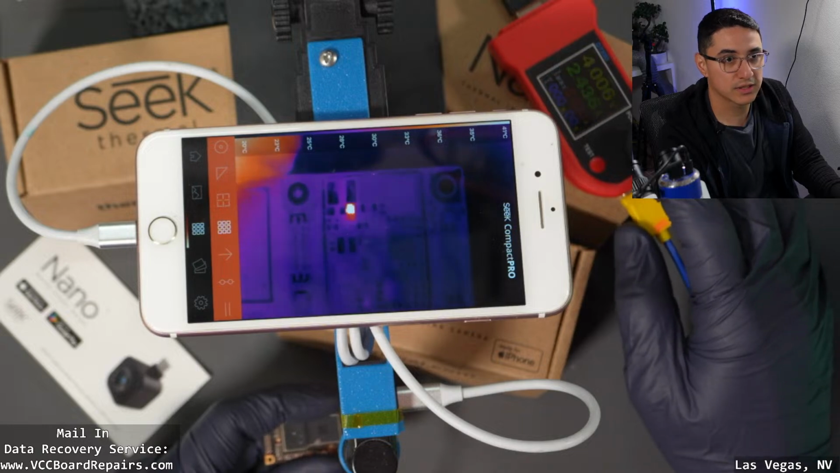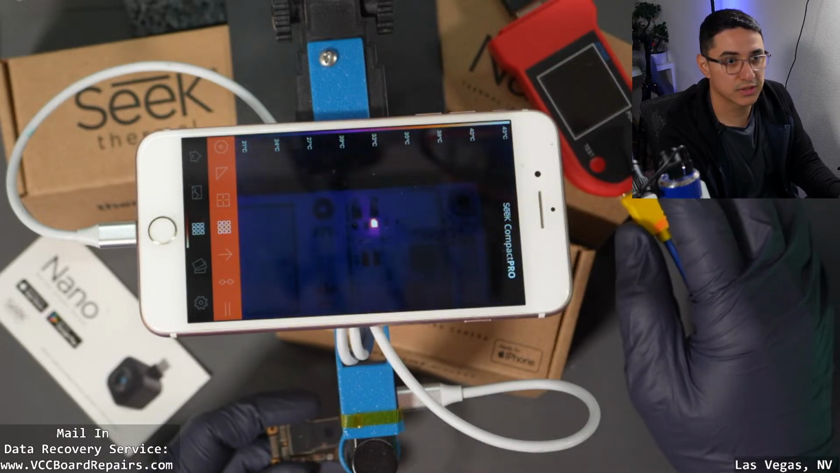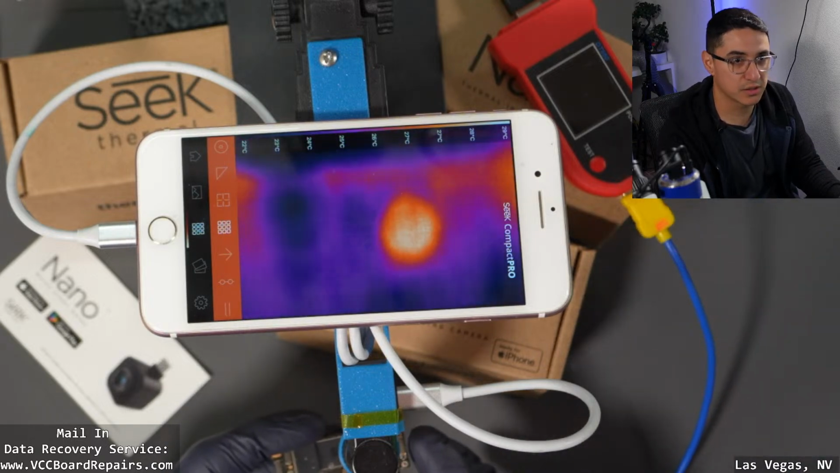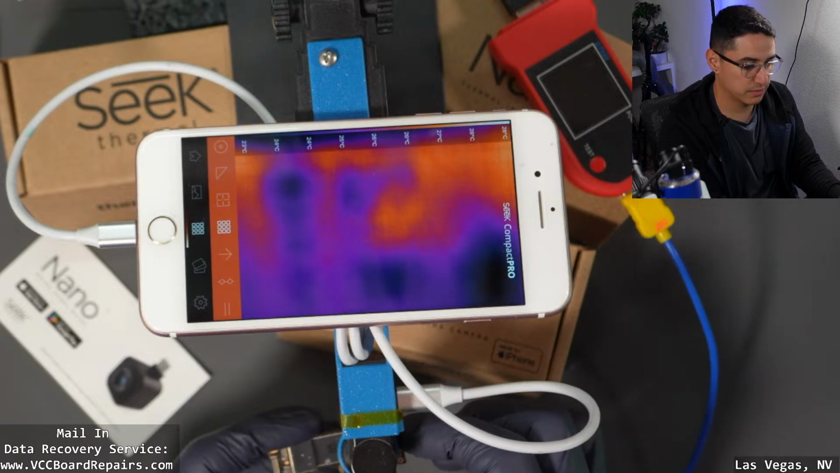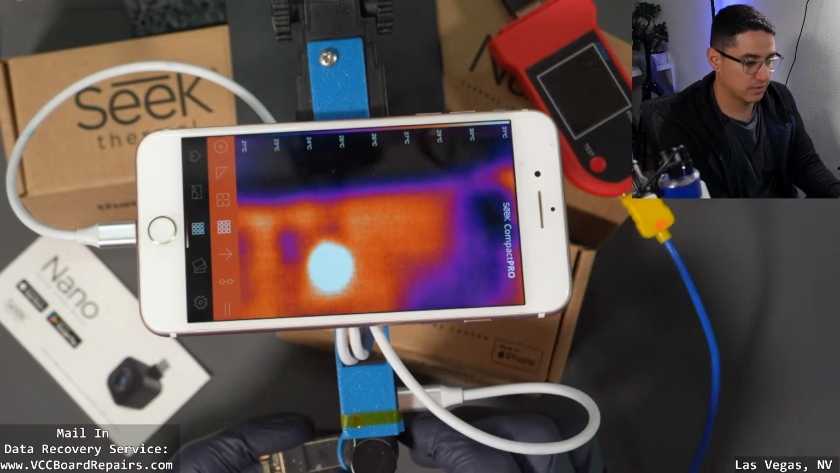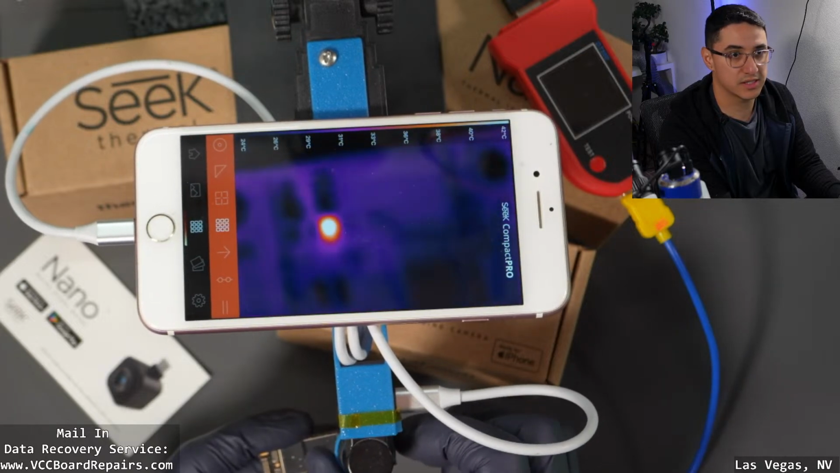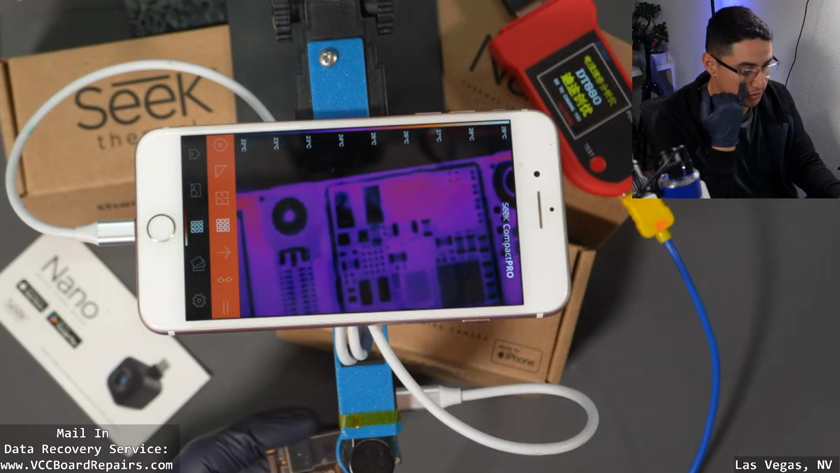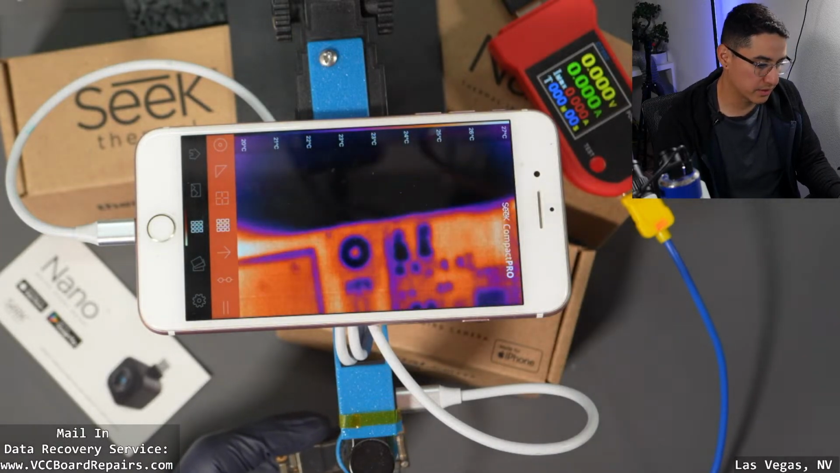I turn on the power supply, and you can still see the shorted component, although it's a lot further away. If I get closer, you can see how it's all blurry. Previously I was this close and it was blurry. I'm gonna stay at that same distance and manually adjust the focus, and you can see how adjusting the focus makes it much easier to spot the component. That's the main thing I like about this camera.